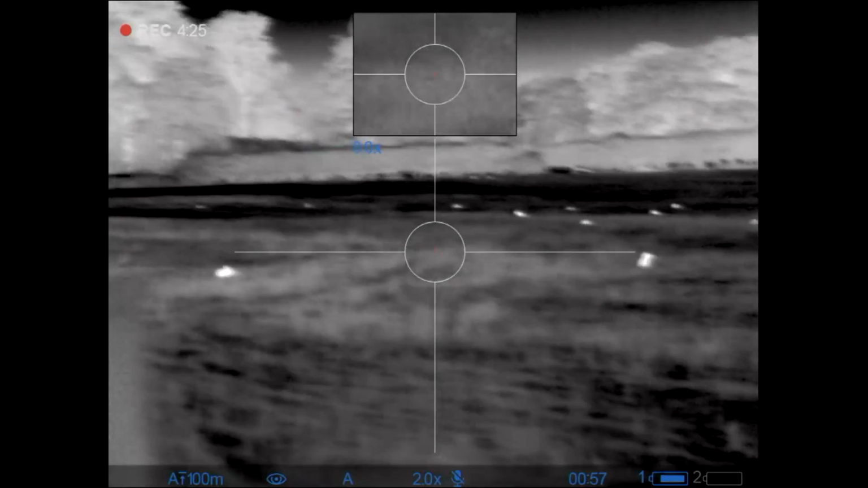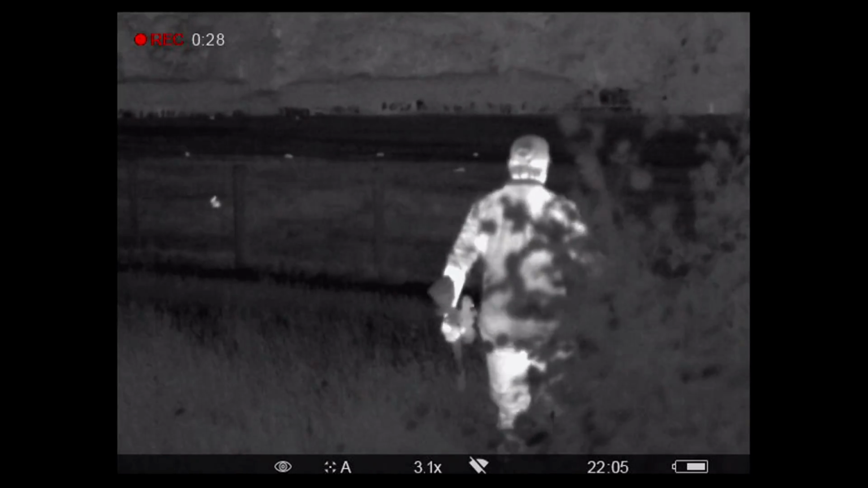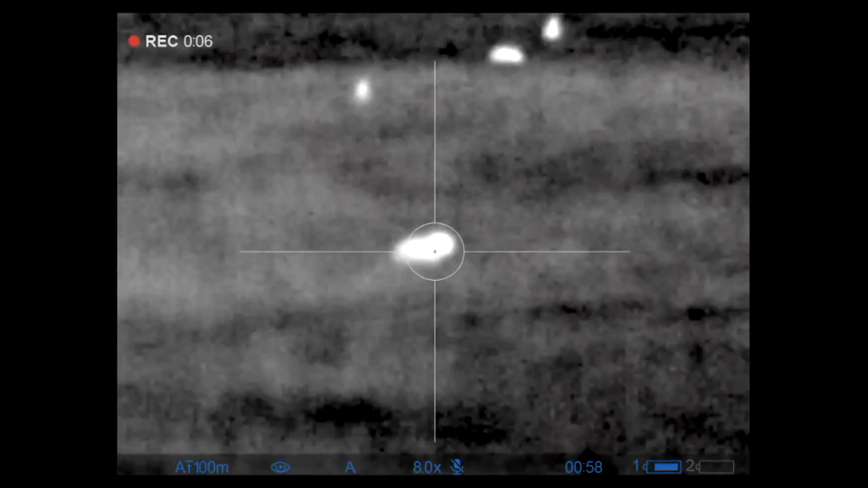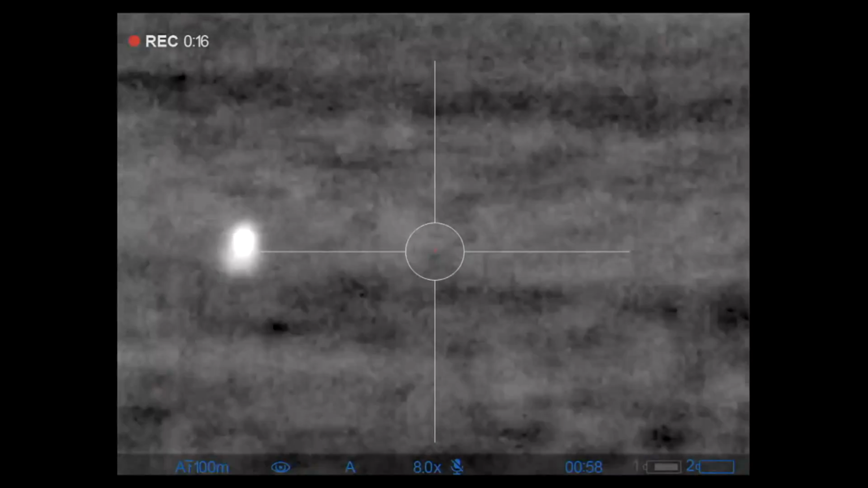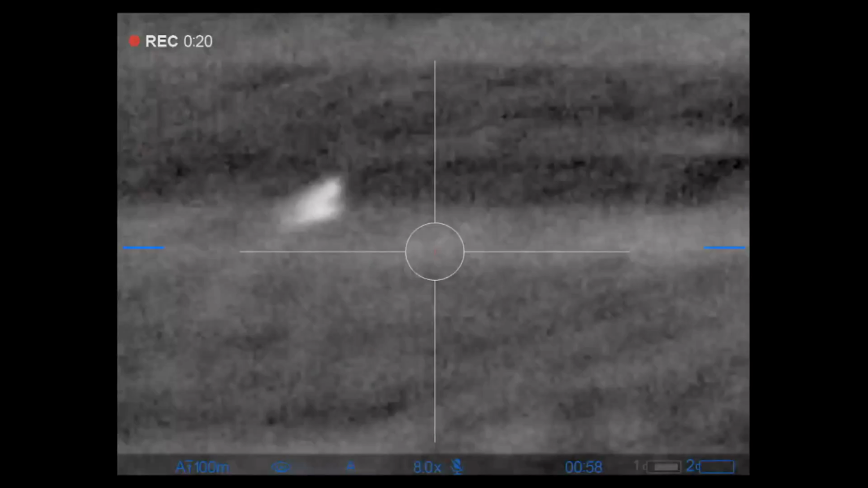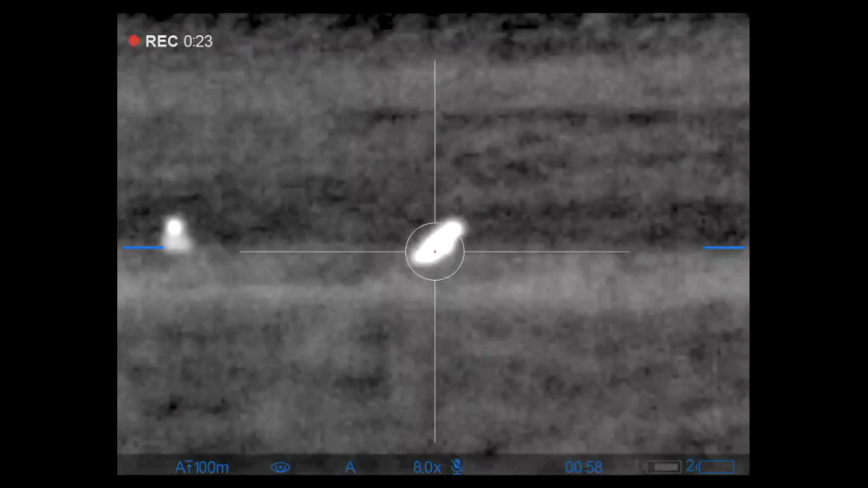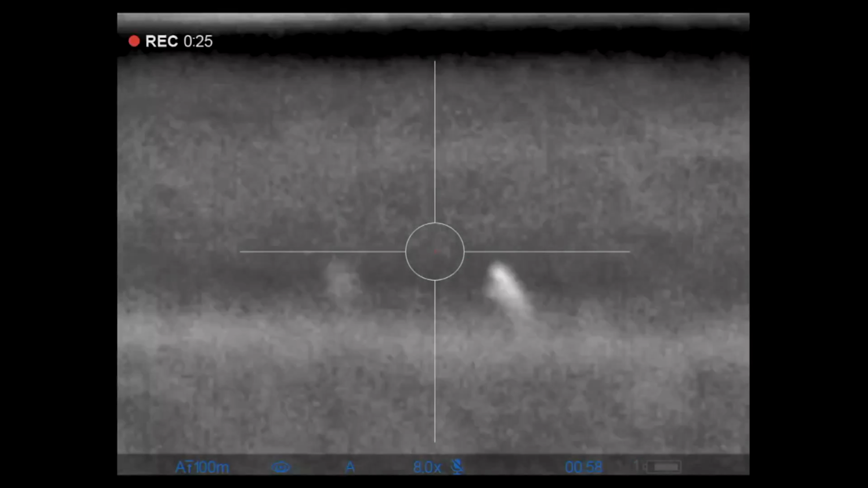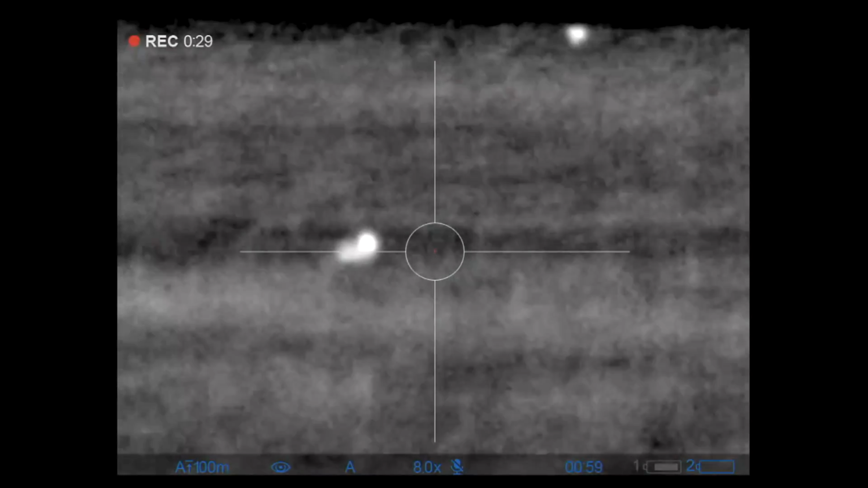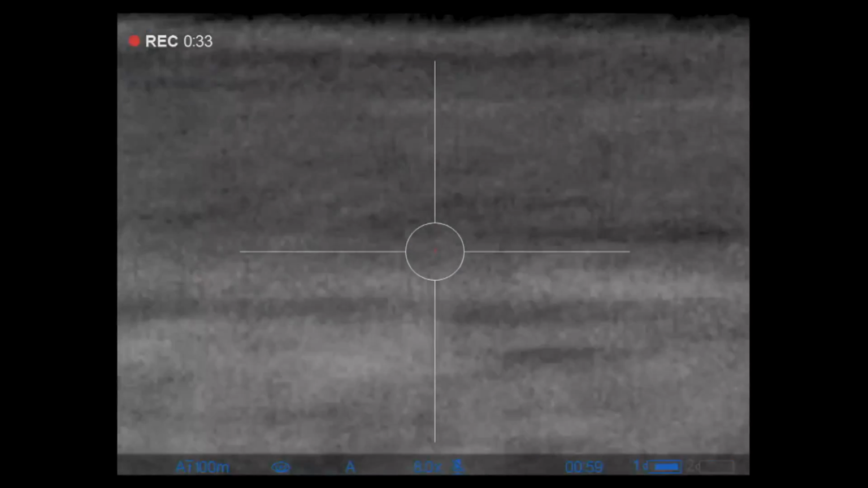The next field has been grazed and the rabbit problem is suddenly clear. One right, left is dead.